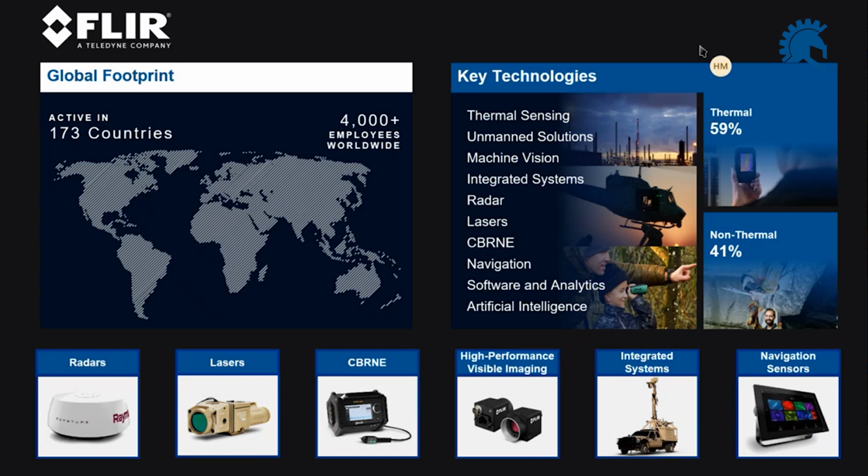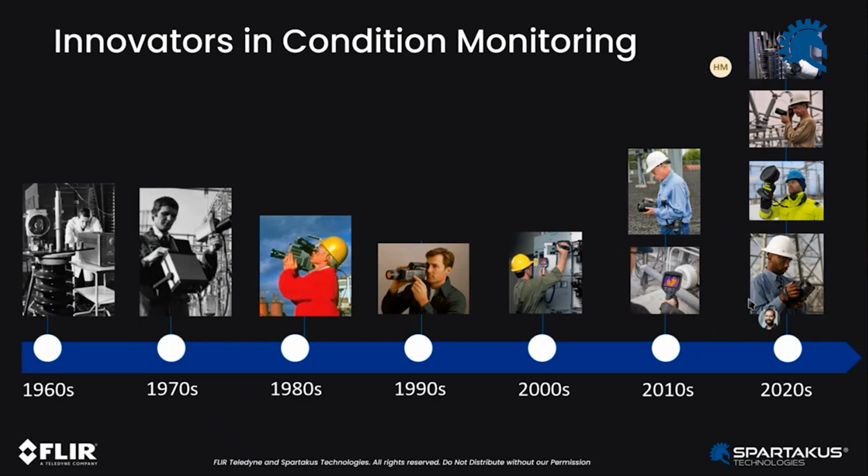You see some examples here on the screen, whether it's radar, GPS, or any sort of navigation system, laser. We do chemical and biological weapon detection systems. We do high speed, high performance visible imaging. So a lot of different technologies, a lot of different products. But today we're going to be talking mainly about infrared, right? And how to integrate infrared into your day-to-day job.